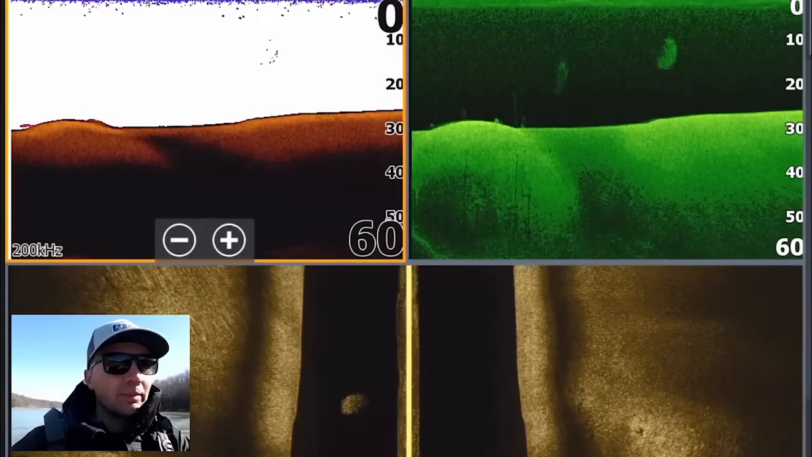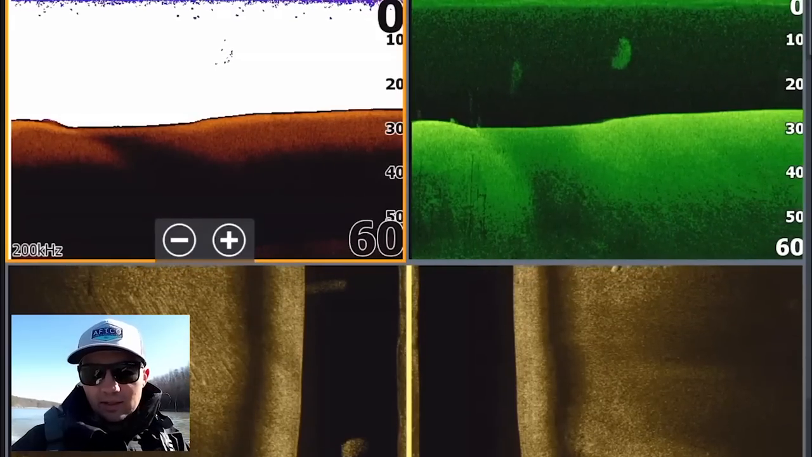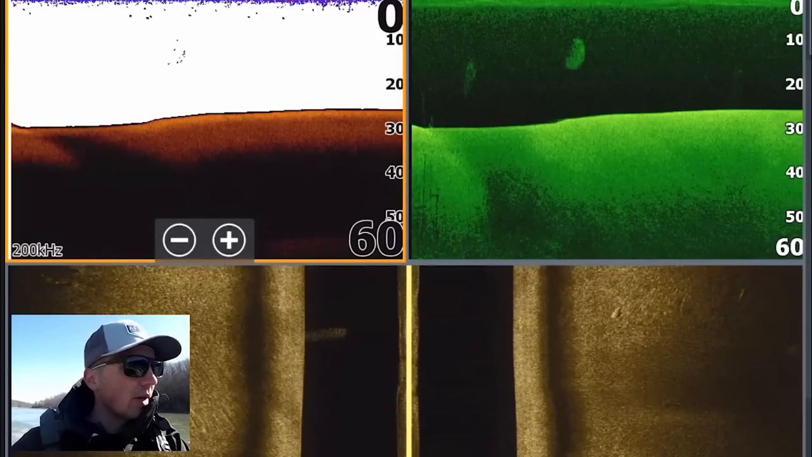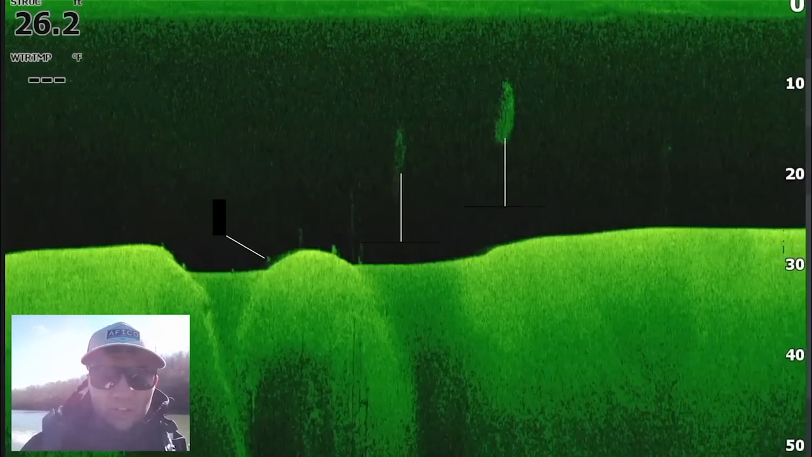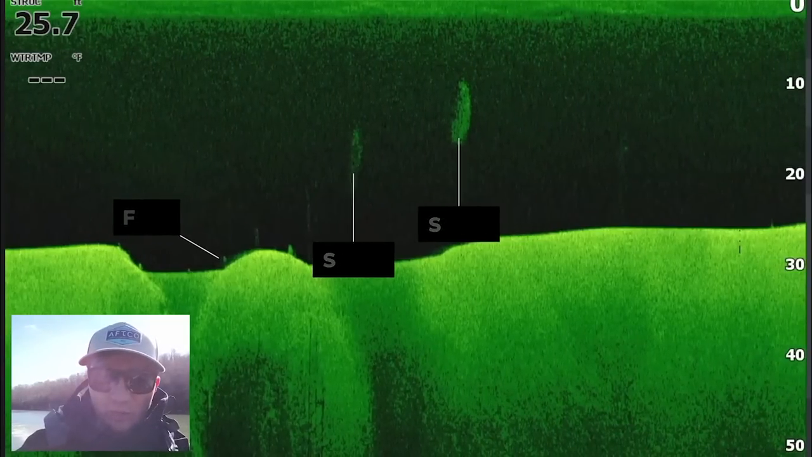So it's definitely setting up in that 10 to 15 foot zone, which might mean that I need to be fishing in that 10 to 15 foot zone in this creek, or it might mean I need to be fishing down the bank in 10 to 15 feet. I'll switch over to down scan to show you what those bait balls look like. You can actually see it. There's a fish on the far left side of the screen right here.